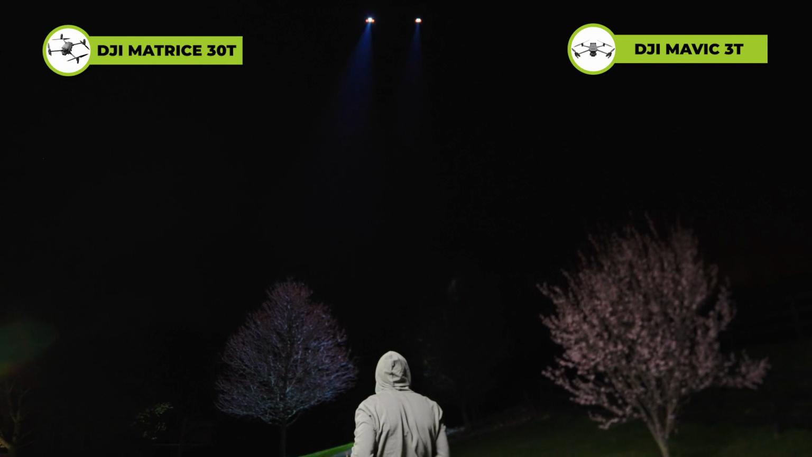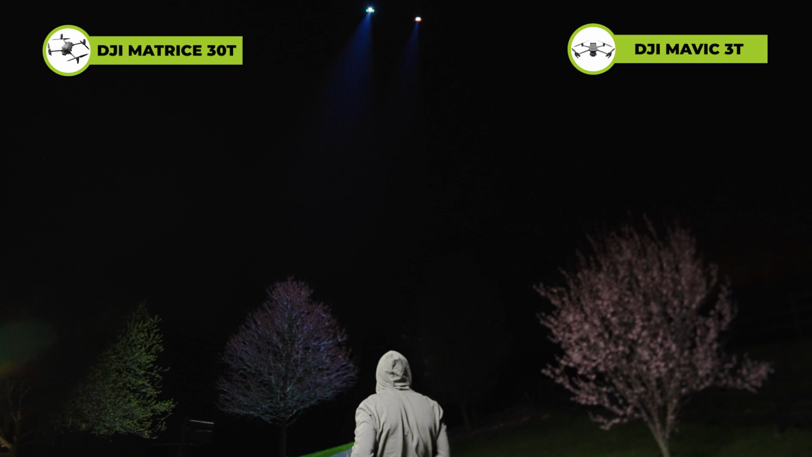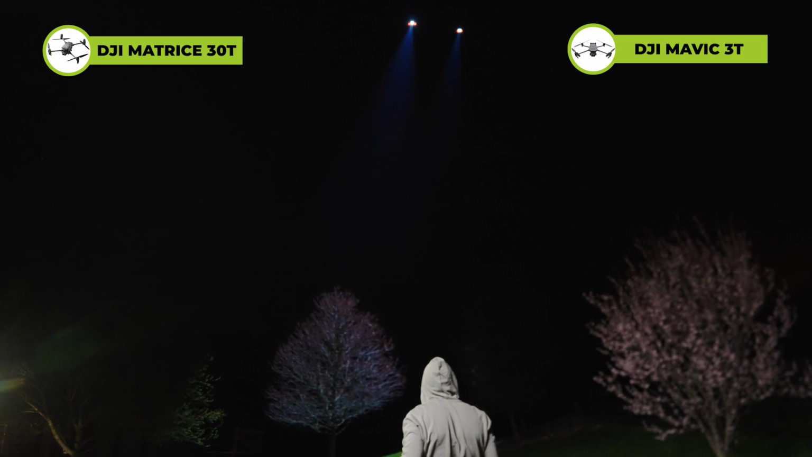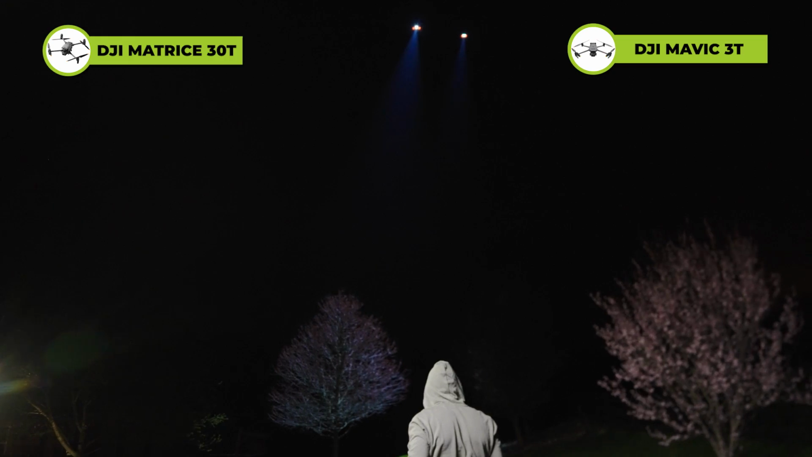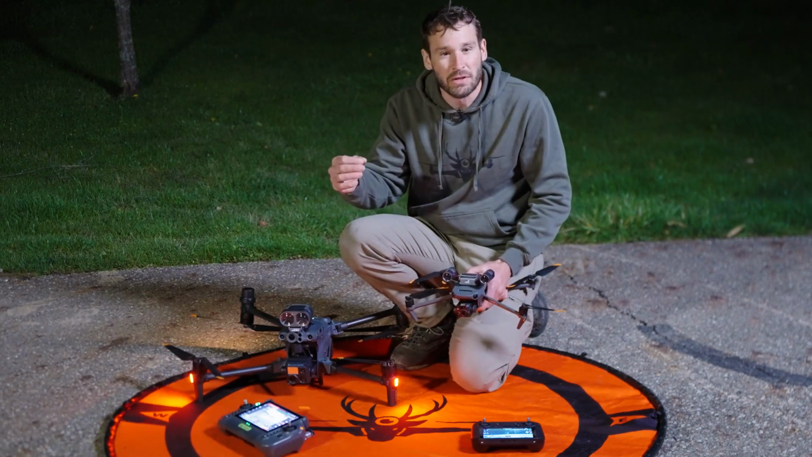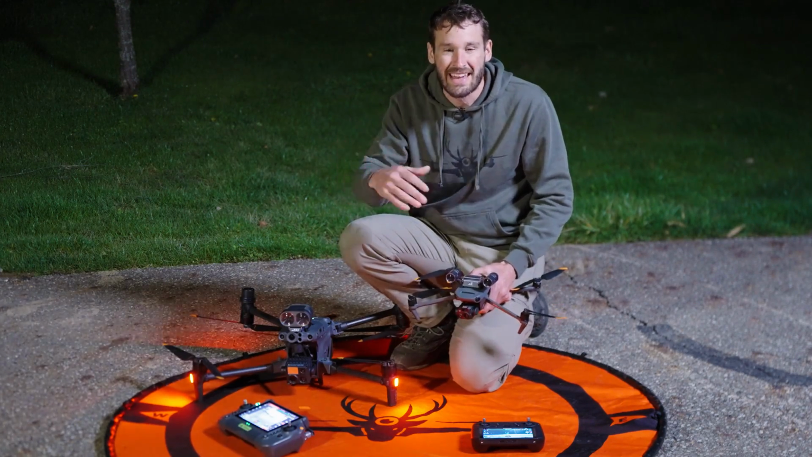At 400 feet, if you are at half the brightness on your baby drone compared to the T60, and your zoom is not as good, then that means you're gonna have to come down. If you're coming down, you're possibly going to spook the deer or something like that.